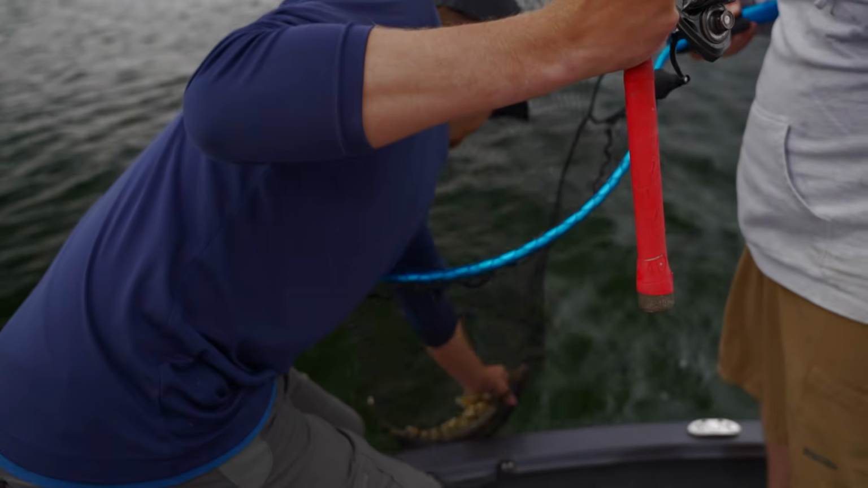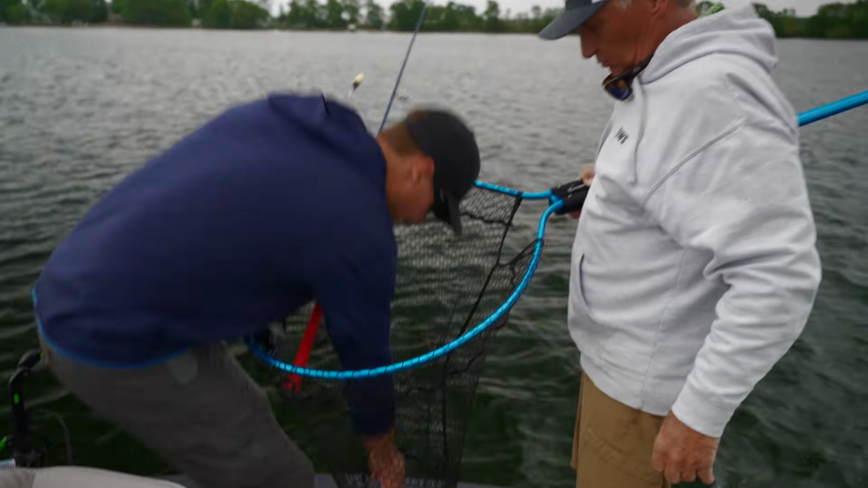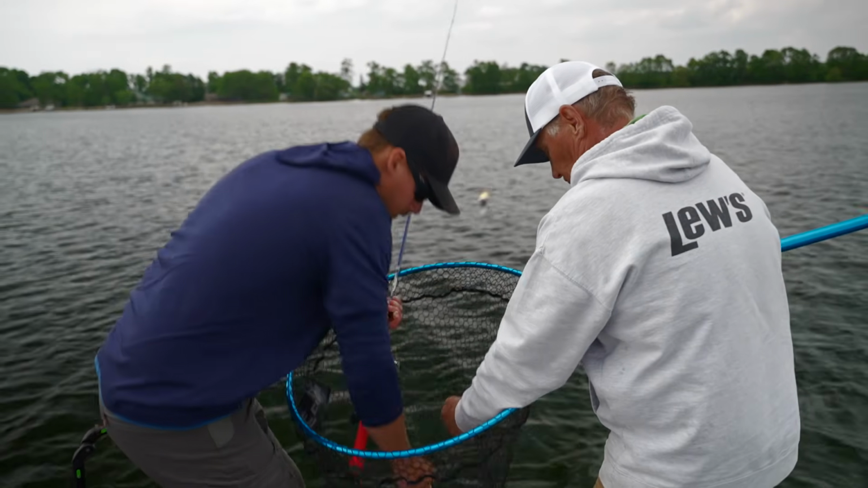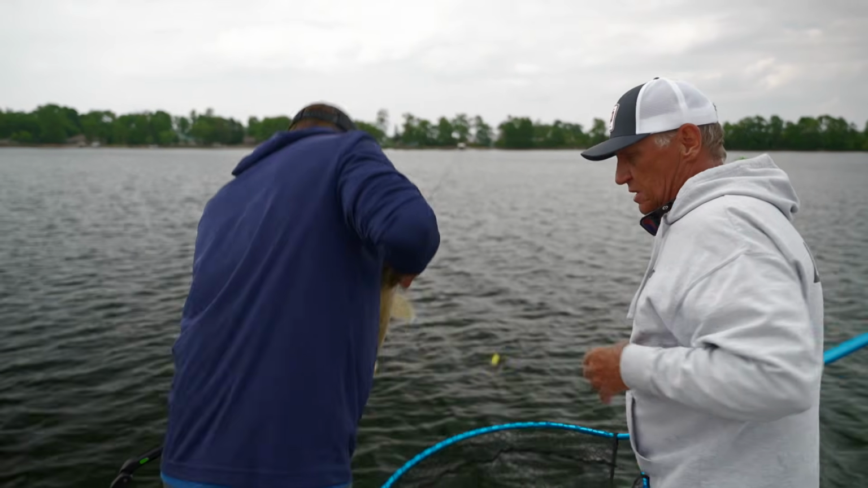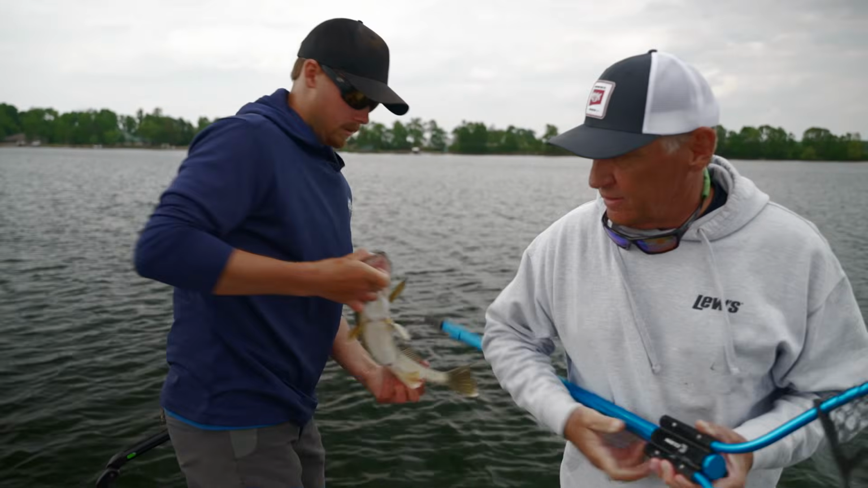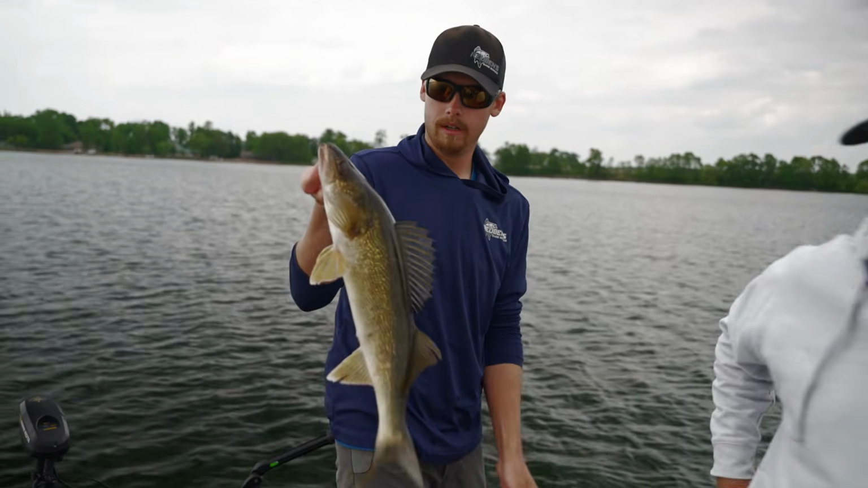Ooh, it looks pretty long to me. Yeah. Nice one. Really nice one. There we go. That's a good fish, Levi. Good job, buddy. Popped off in the net. Perfect. Awesome. Nice. Be a 20 and a half, somewhere in there.